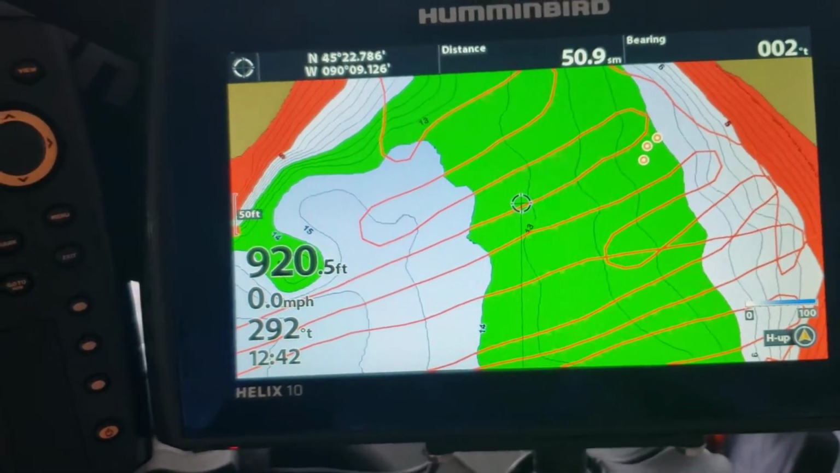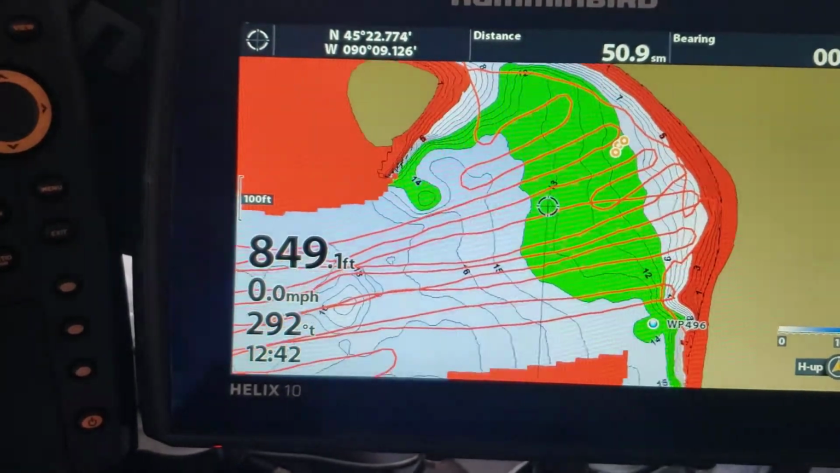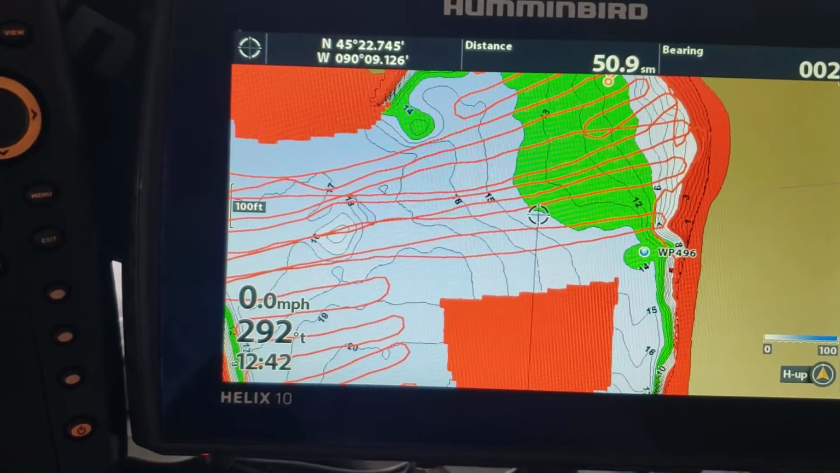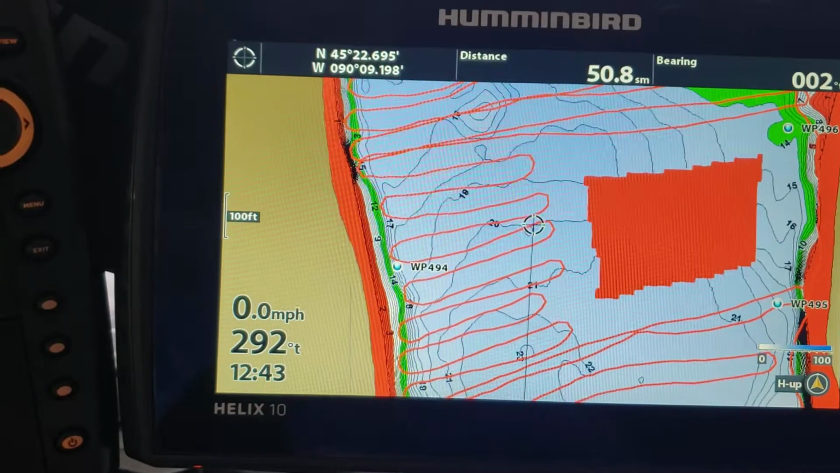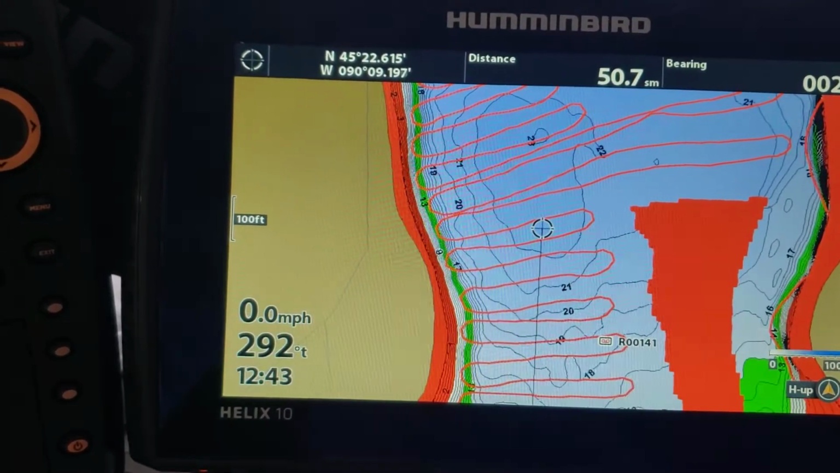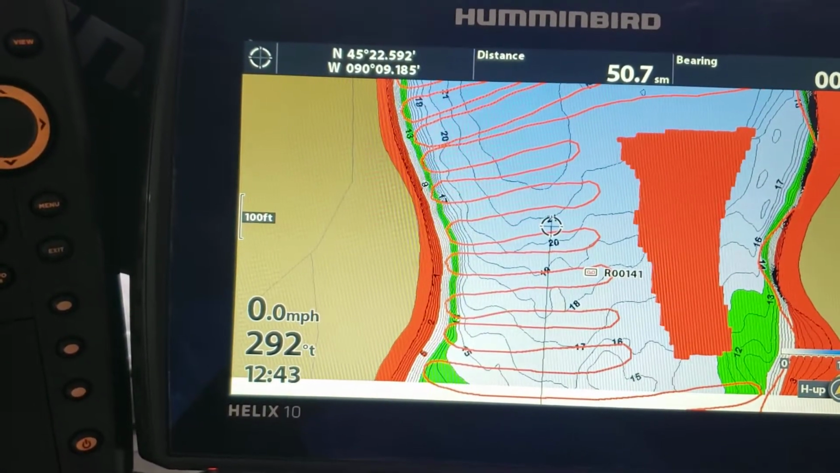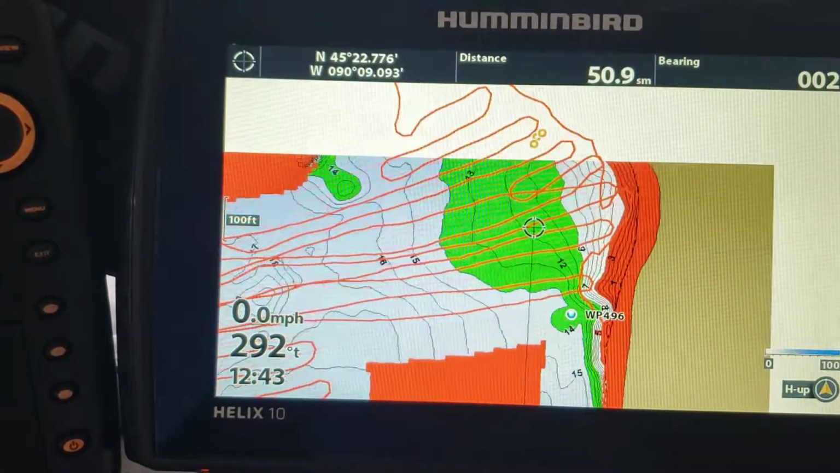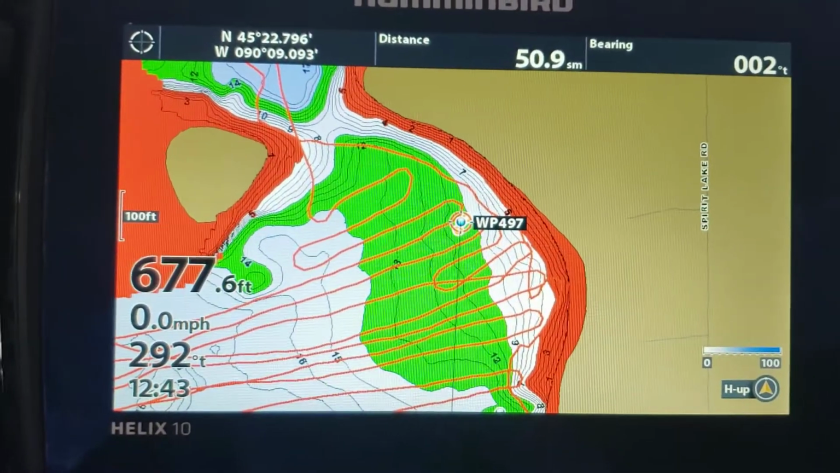So this data, like I said, it's better than no data, but this will be deleted off of my charts, and I'll record new data, unfortunately, which kind of sucks. But it is what it is, I guess. And yeah, don't do that.